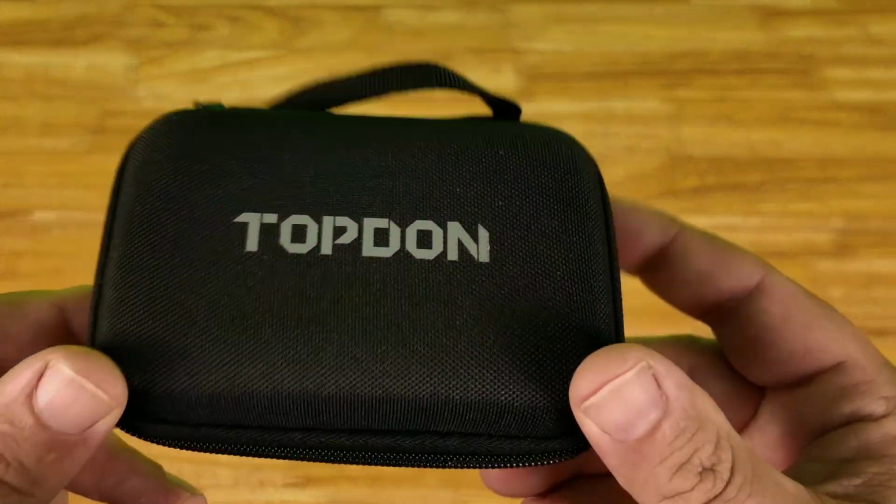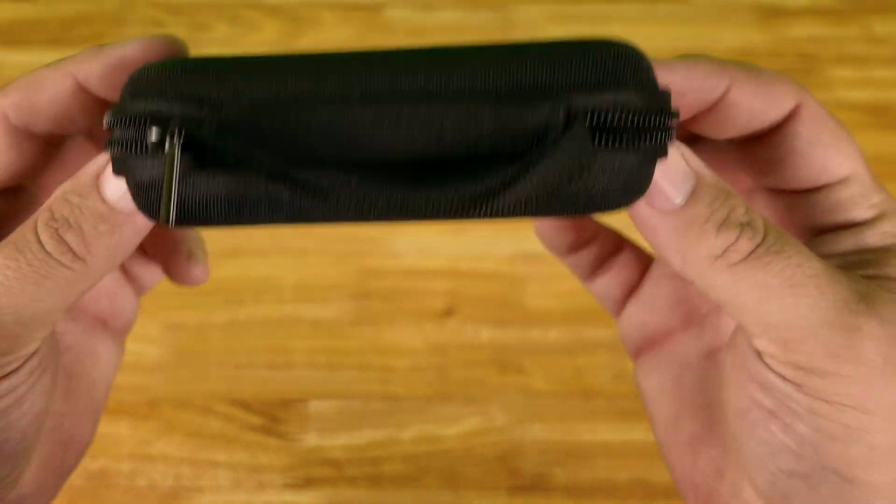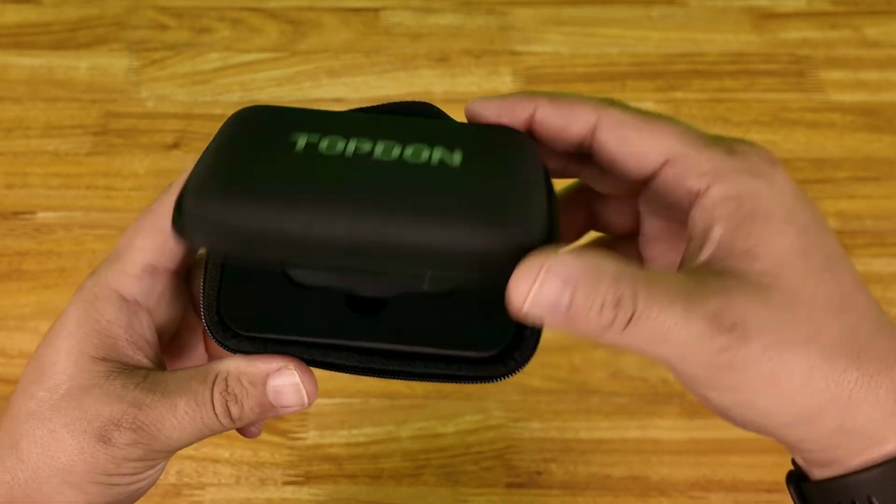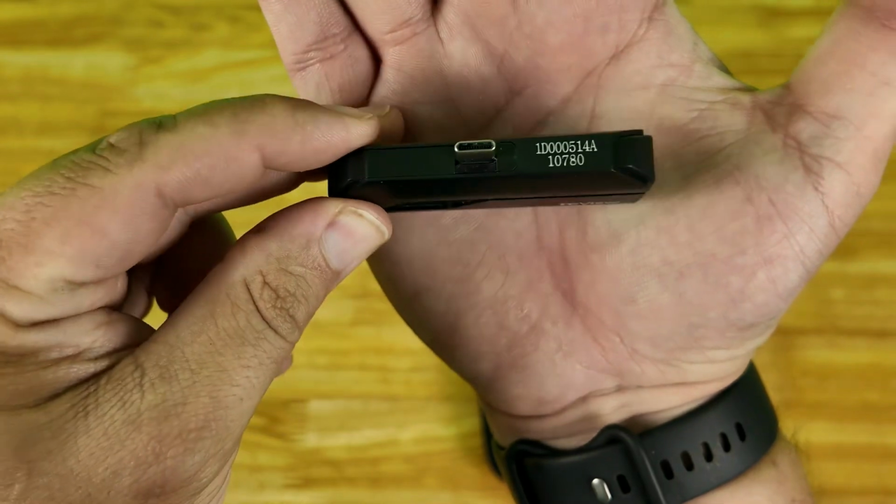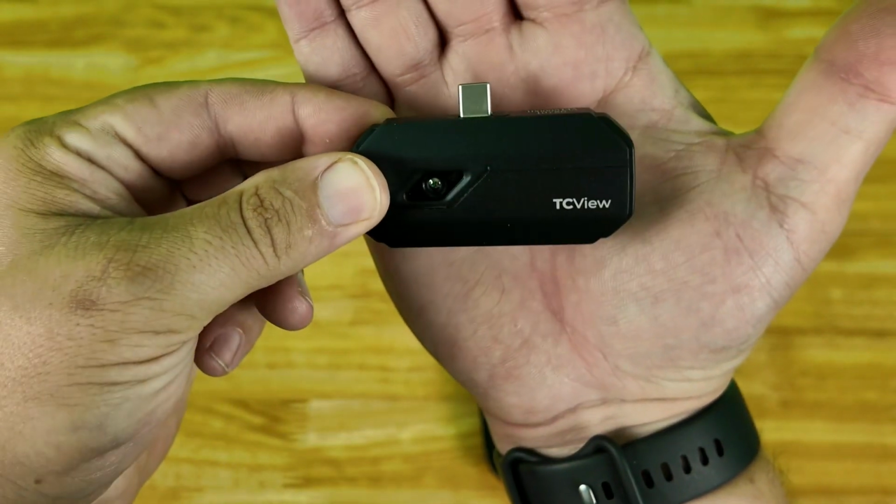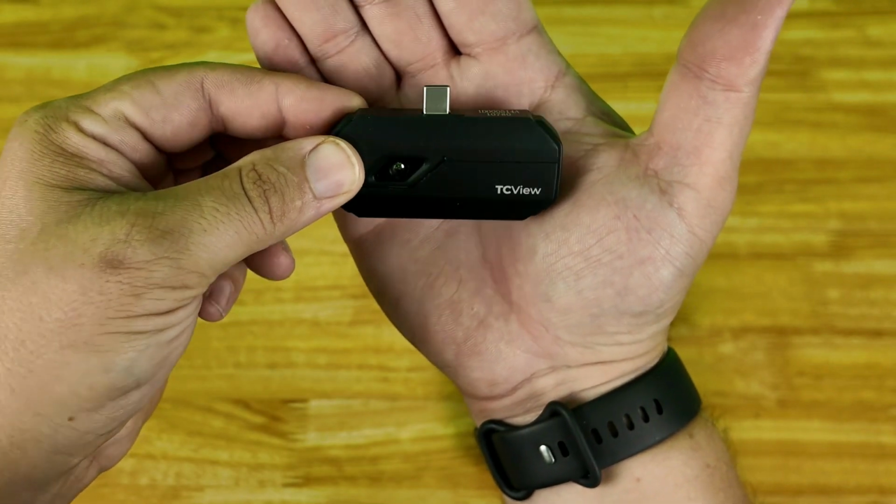So here we go. Here's the main event. Check that out. This is going to be a USB-C attachment for your Android phones. Like I said earlier, it works with Windows PCs as well.